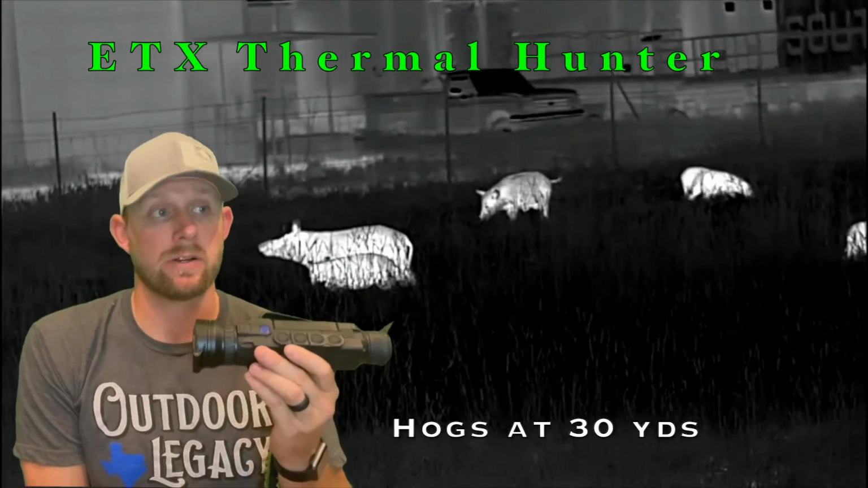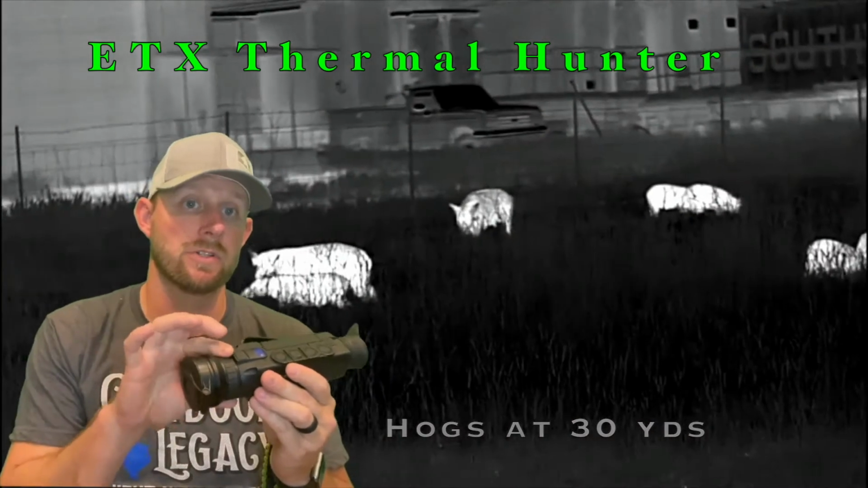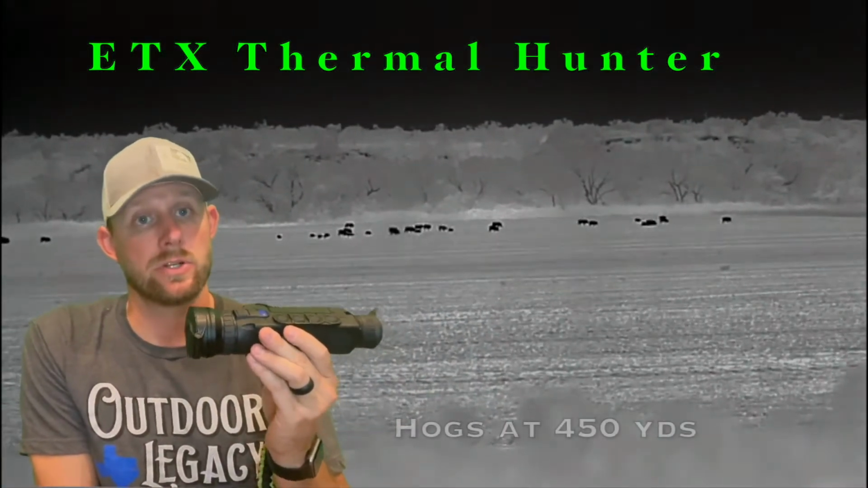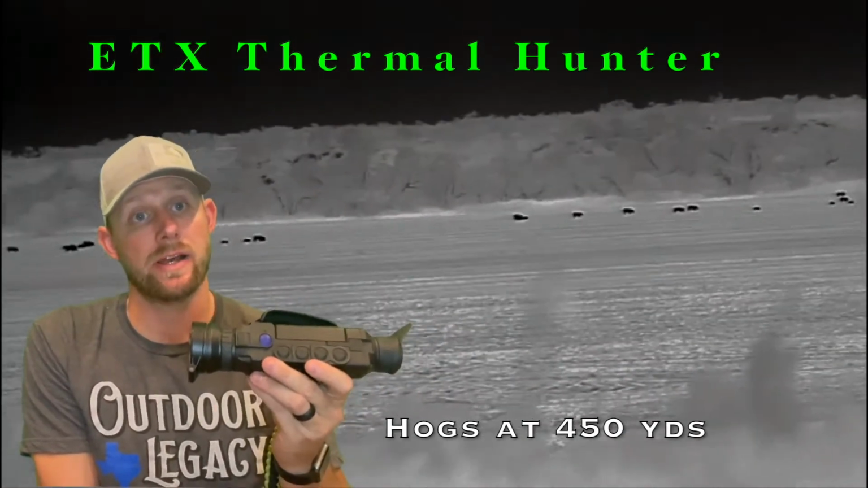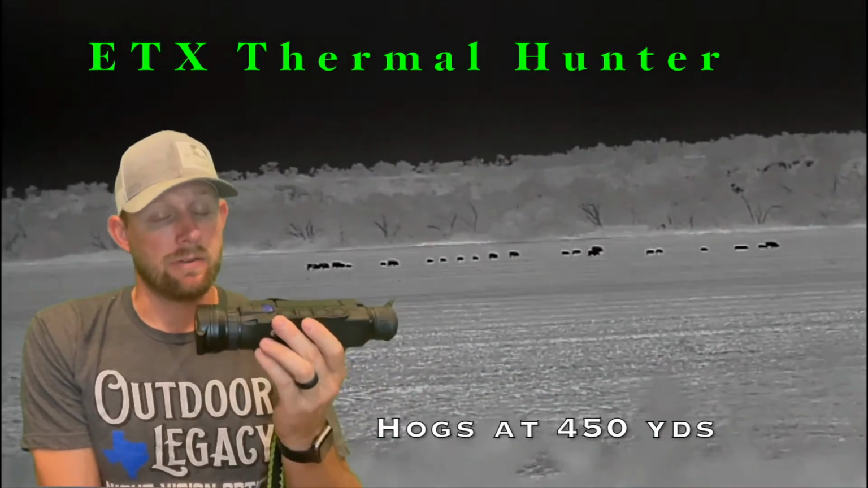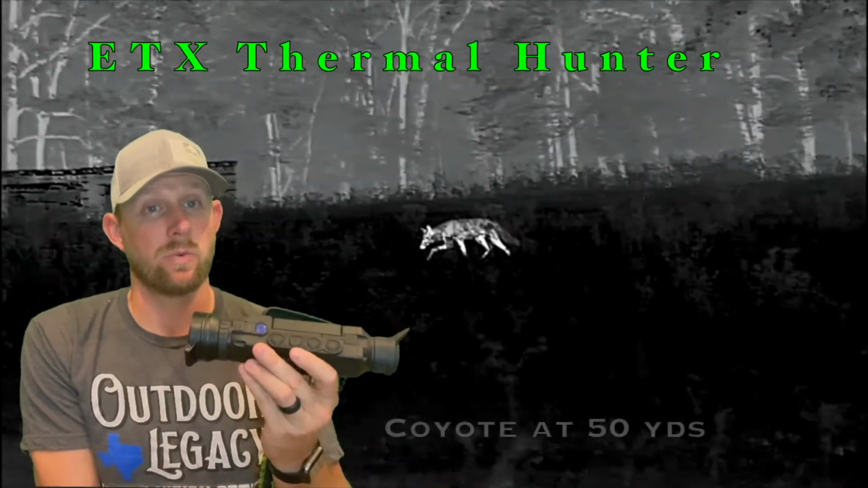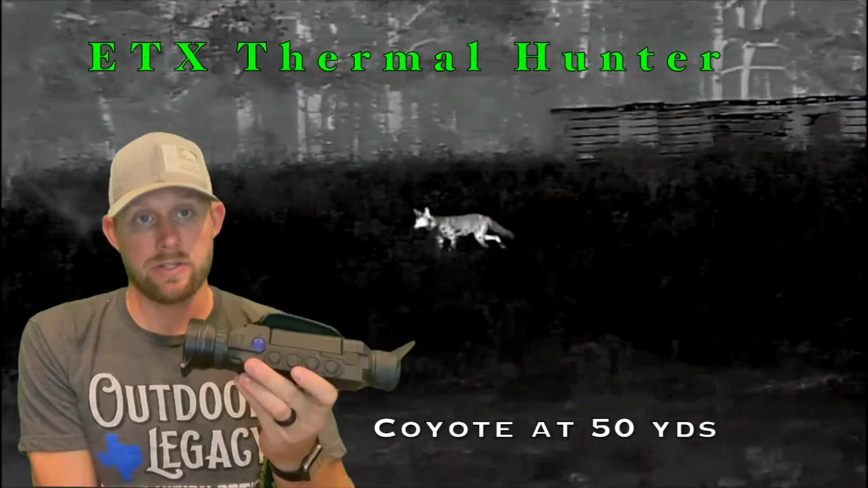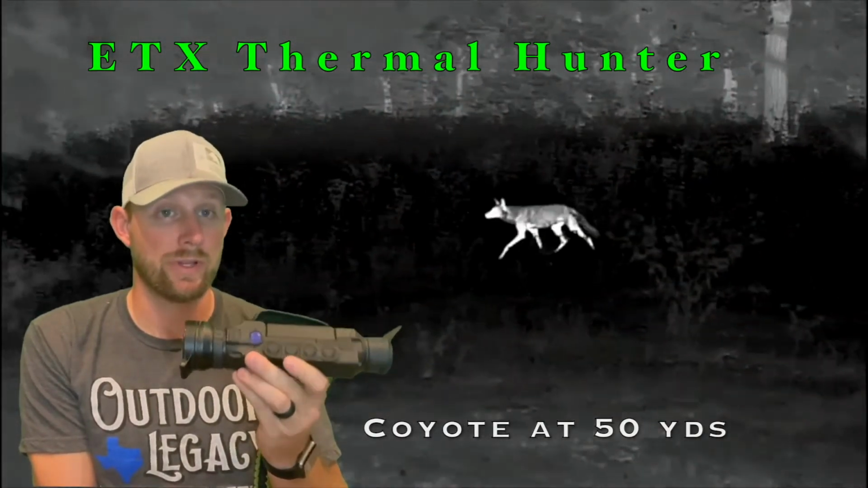Still 17 microns. This is still a 50 millimeter objective, still focusable. It's got an F value of 1.0 versus 1.2 on the original Helion models. It's got a base magnification of 2.5 and it goes all the way up to 20x. It's got a field of view of about 65 feet at 100 yards, so that's a pretty good wide field of view for a thermal monocular. Identification range we'll talk about, but detection range is 1800 meters. It's really good detection range.